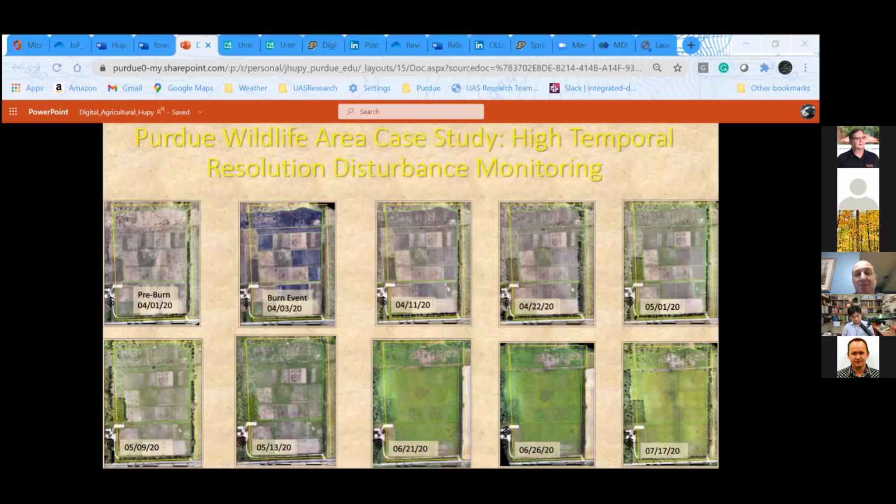And we were able to fly this burn plot before, during, and immediately after, and then several other dates after, to get a great time series of how, in this case with this burn disturbance, that area revegetated and what it revegetated with. And you can imagine how this can relate to other forms of natural resource management, or the realm of agriculture or forestry in terms of harvest events and whatnot, how we can use the capabilities of UAS, with that niche ability to fill the void between satellites and manned aircraft.